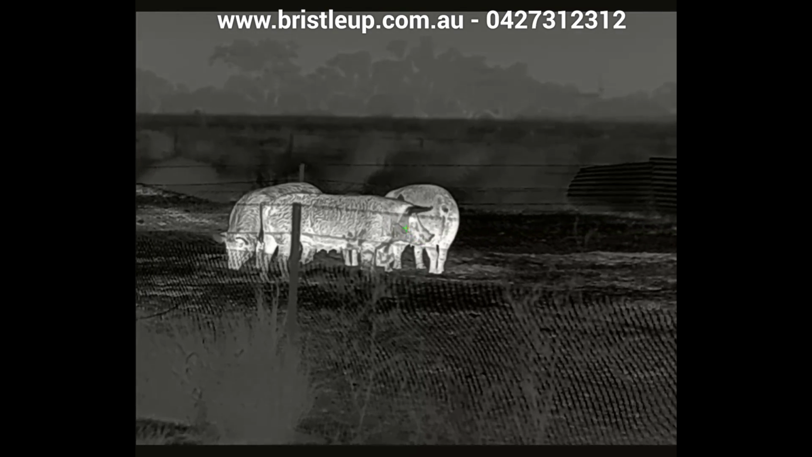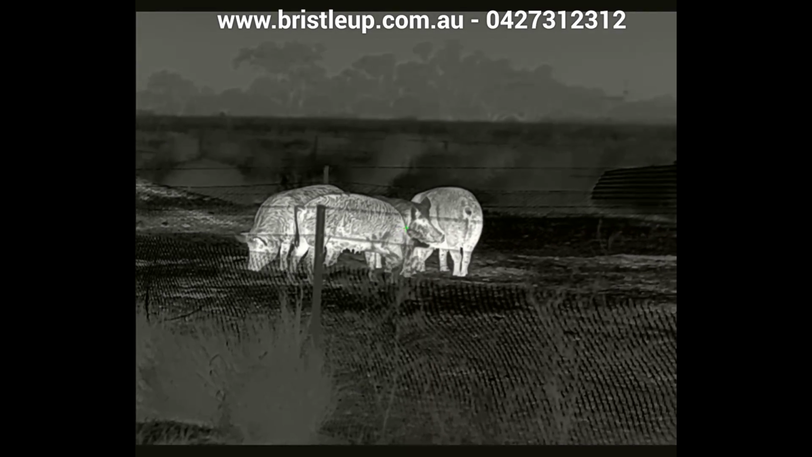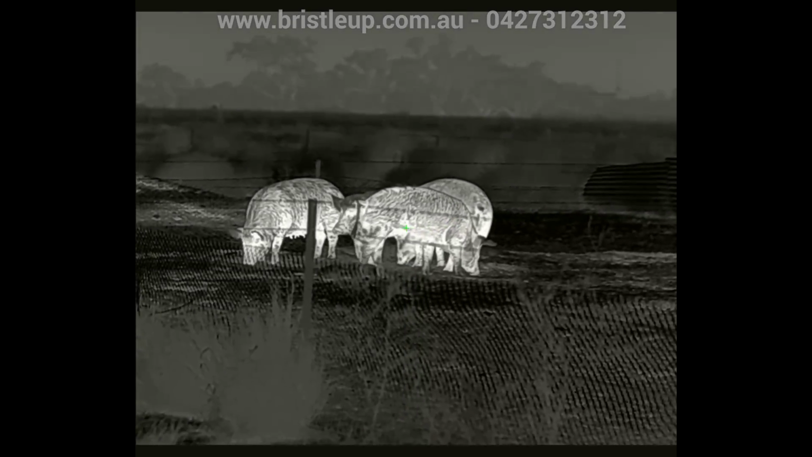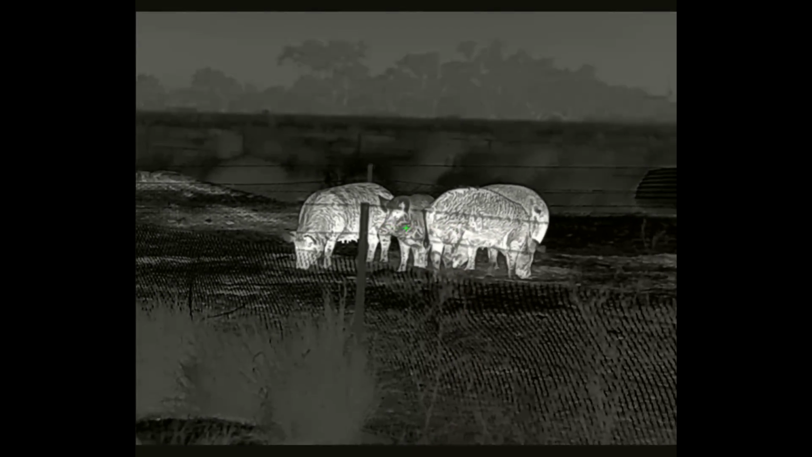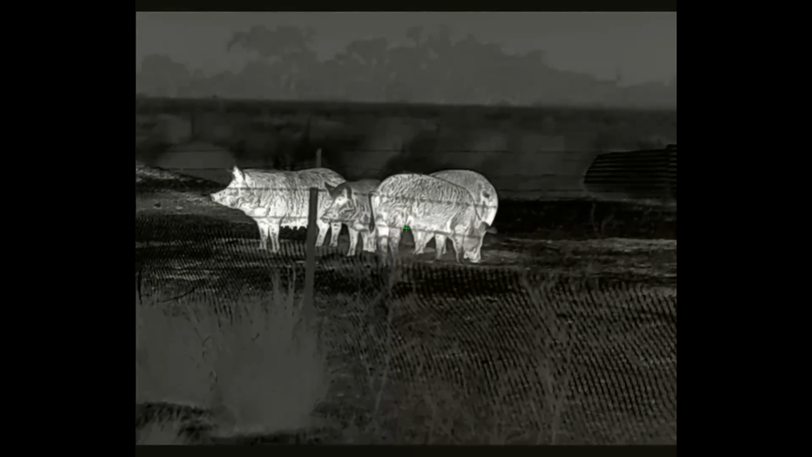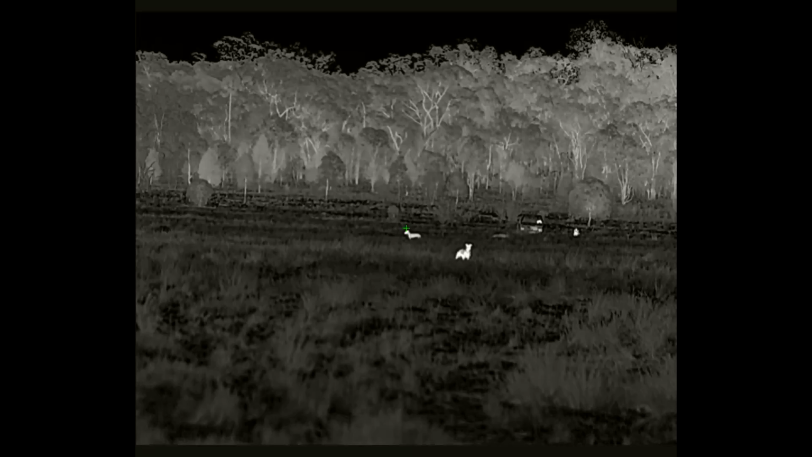I just wanted to make one other quick note. We find on Infiray products that the recordings are not as good as what you see through it. The newer products are pretty close, but they're not quite as good as what you see through it. We're going to do digital zoom in at each distance and give you an indication of the image quality.